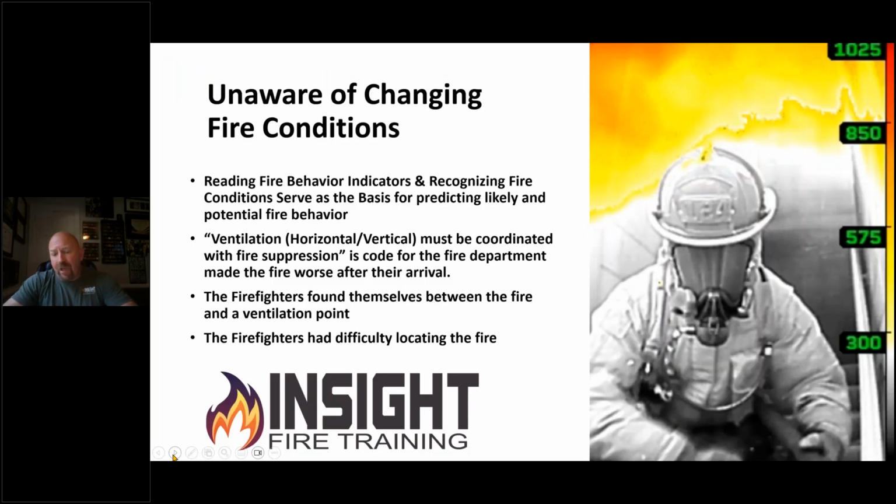When I talk about unaware of changing conditions, this little snapshot of the MSA pack coming down the hallway on this firefighter coming down the stairs, pretty impactful because they're coming down the stairs to do a basement attack, and they come down, don't flow any water at all. They don't even have any idea what's hitting them in the helmet, and more importantly, in that 2 to 3 millimeter polycarbonate thing known as a face piece. They are taking a massive amount of heat.